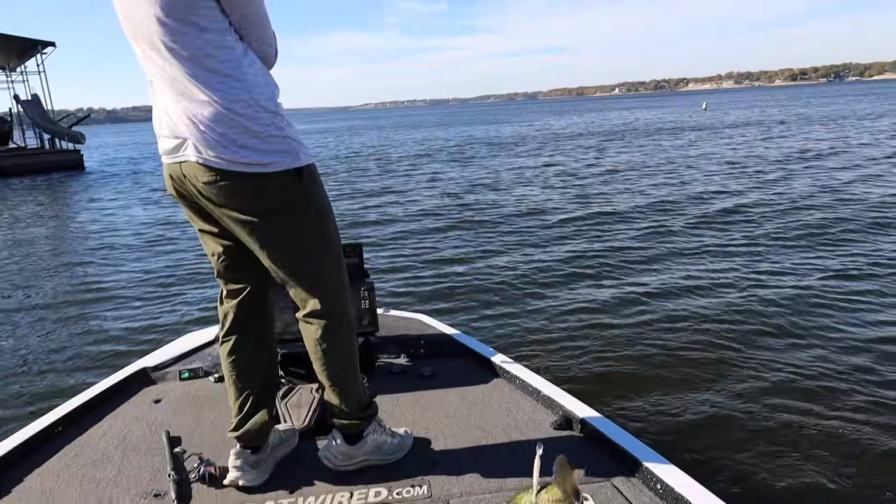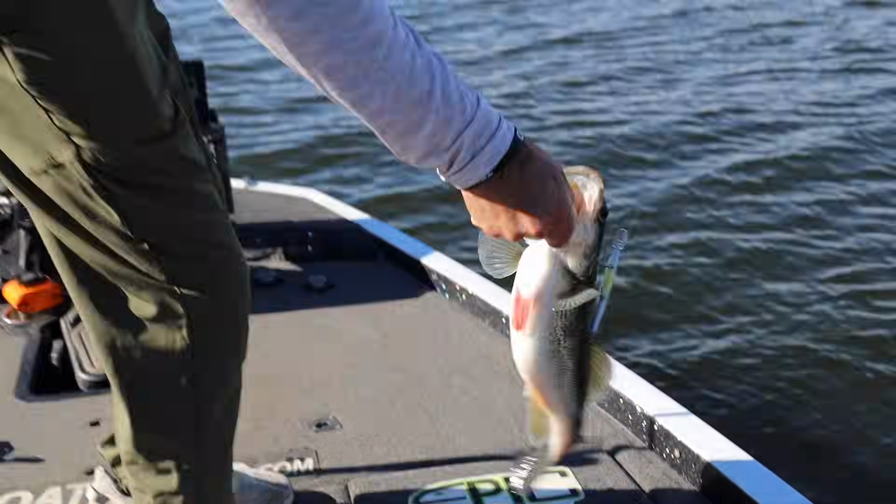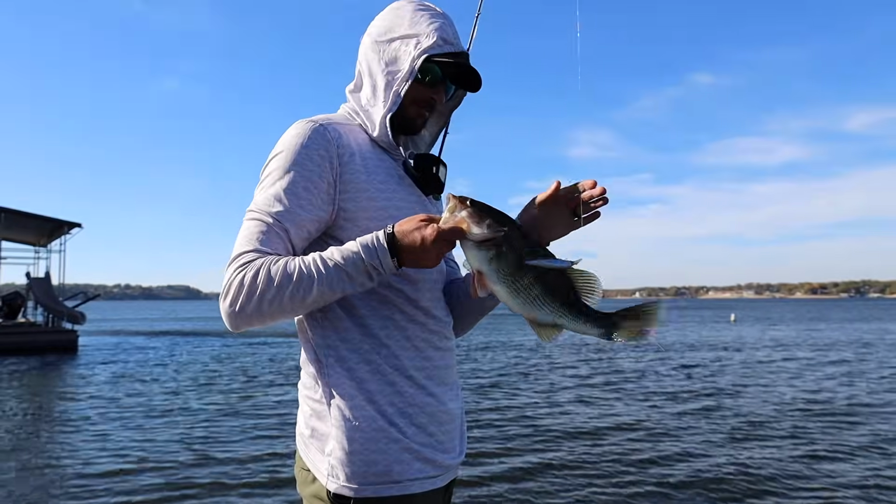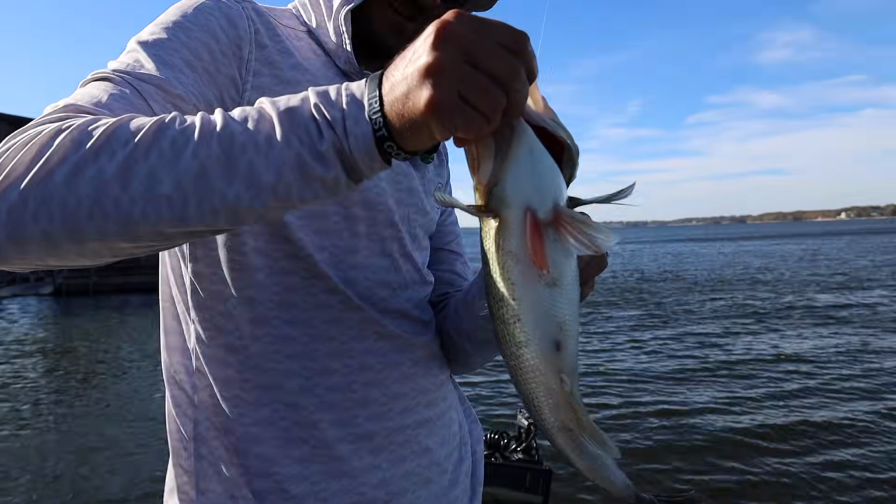It's a nice spotted. Bro! It's like a 2.5 pound spotted bass. We're on them. That's a nice one.